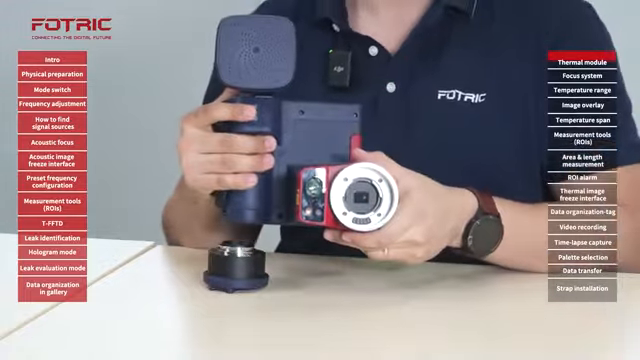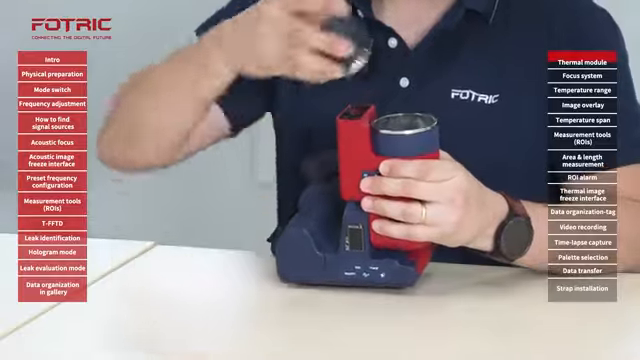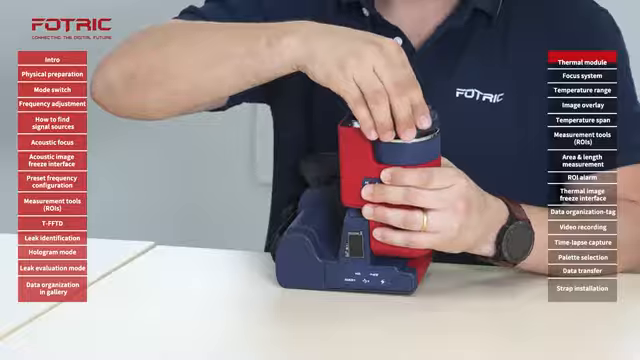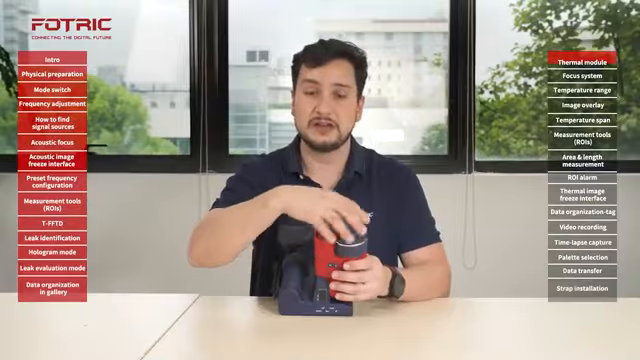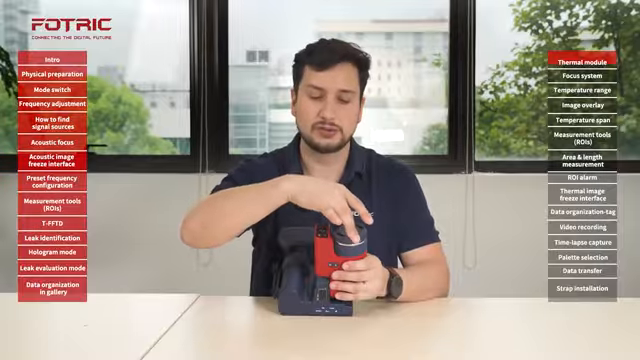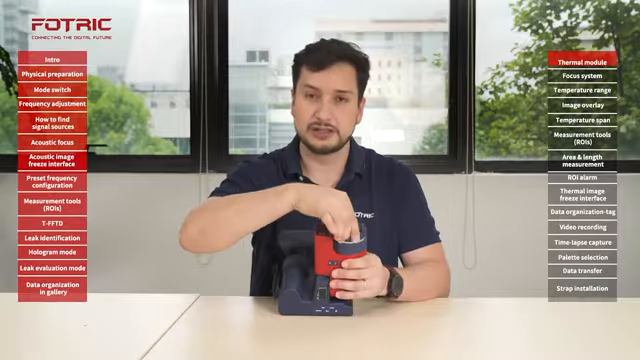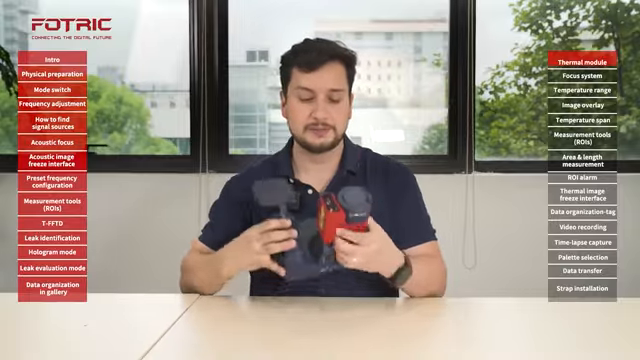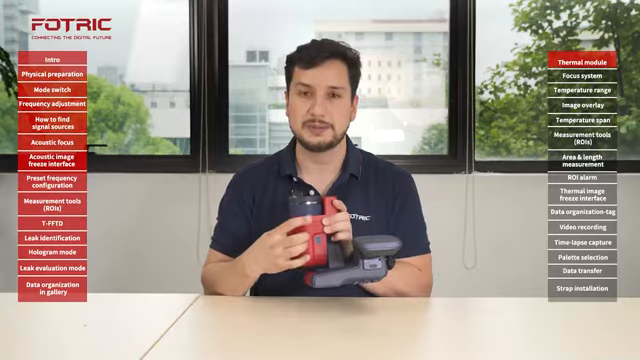We will align that red dot with this other red dot in the lens cavity. We will find the place where the lens falls into the cavity gently. We're just going to do a light push, rotate clockwise until we hear that click. Make sure that the lens is properly installed and that the latch is also back in the original position. Now we can turn on the camera and start inspection.